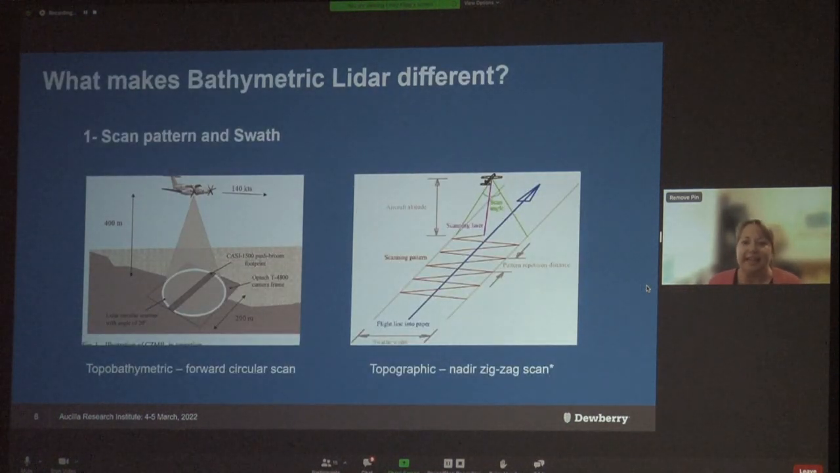So at a very high level, we can identify three basic differences between topographic and Topobathy LiDAR. The first being the scan pattern of these systems. The topographic LiDAR is generally nadir, looks straight down, and uses a zigzag pattern. But the Topobathy LiDAR is slightly angled forward and uses a circular pattern.